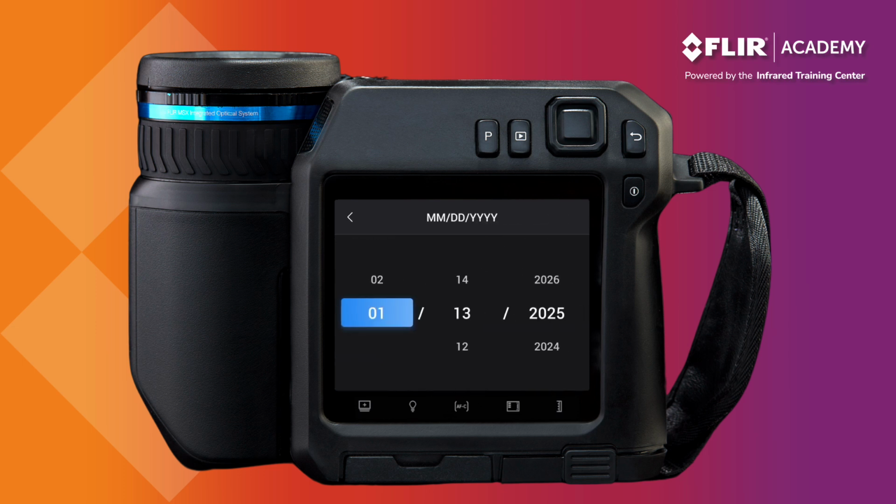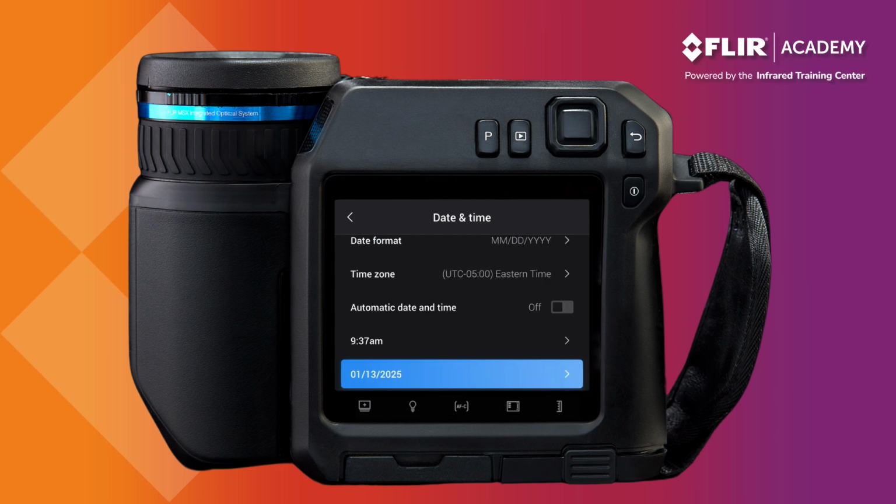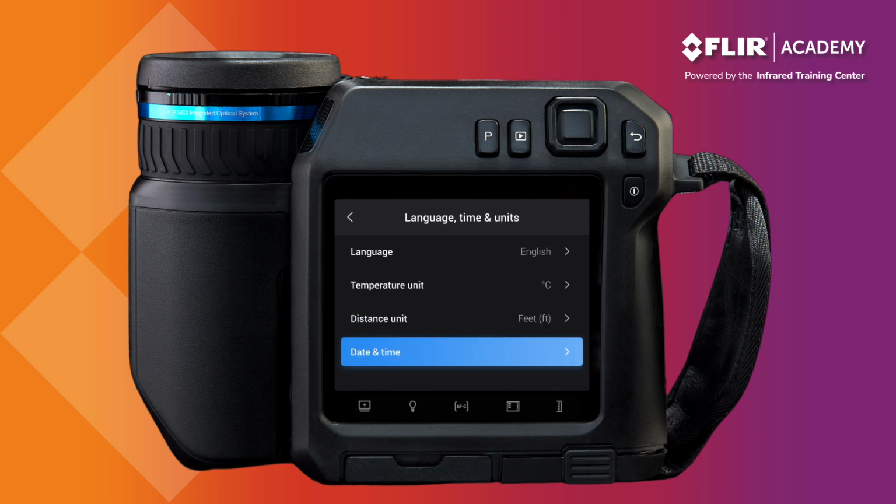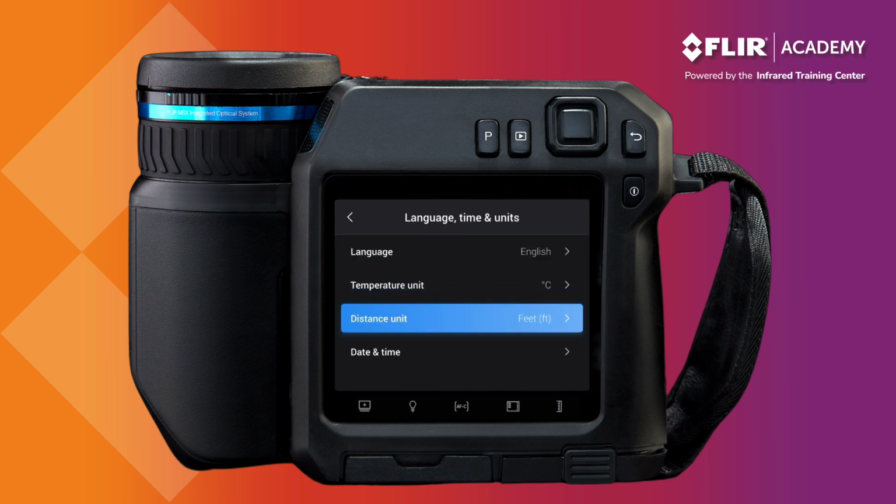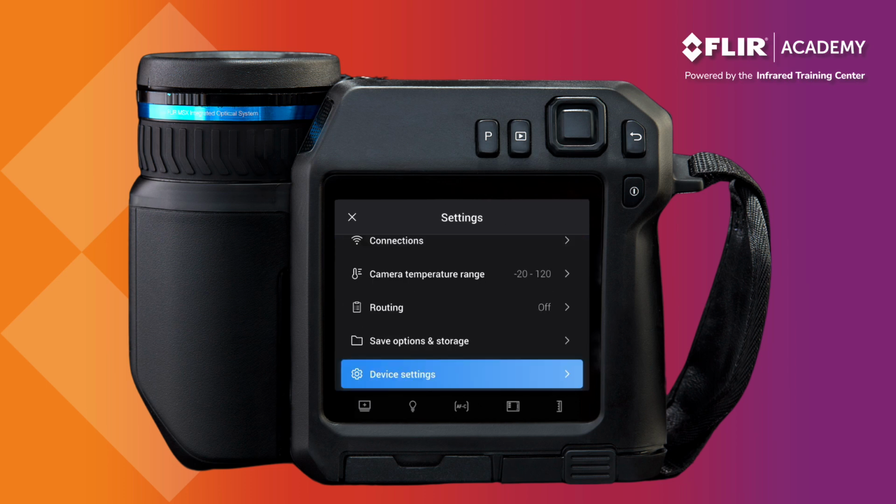Press the back button to return to the language, time, and units submenu. Using the navigation pad, this is where you can change the units from Fahrenheit to Celsius or the distance values from feet to meters. Press the back button to return to a live image.